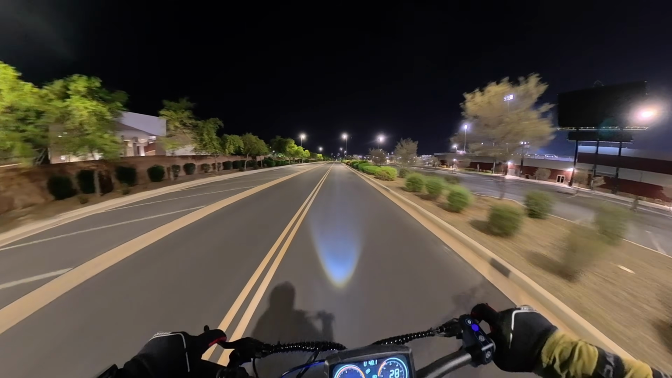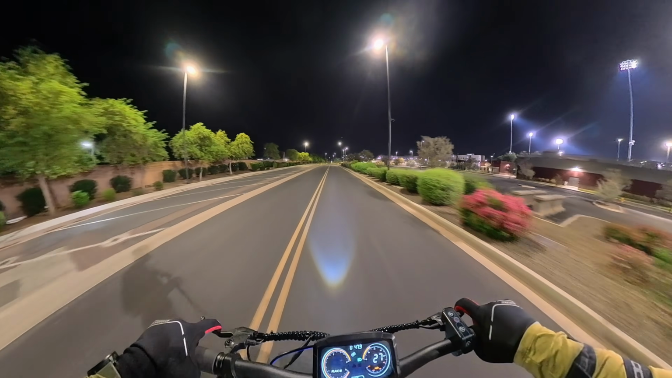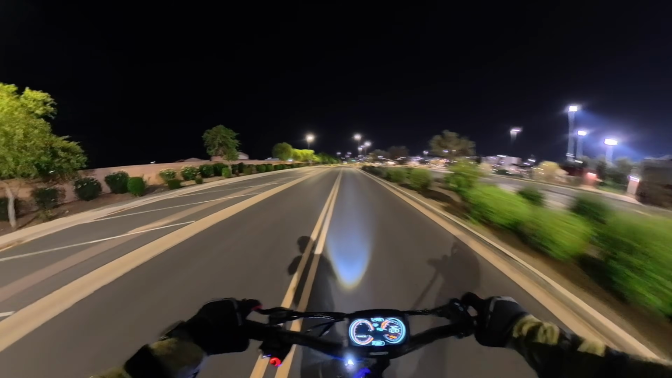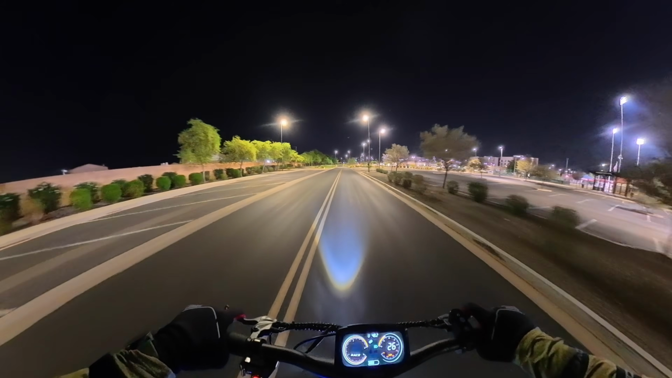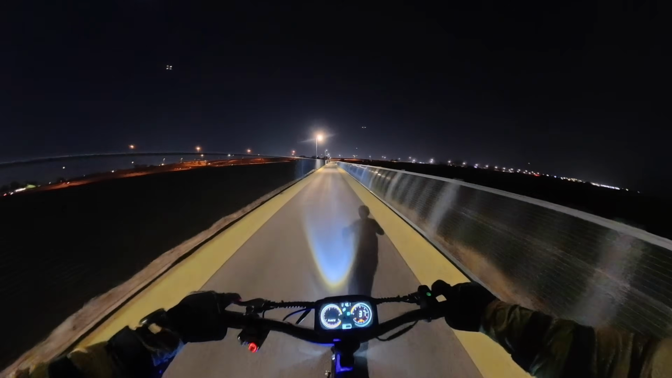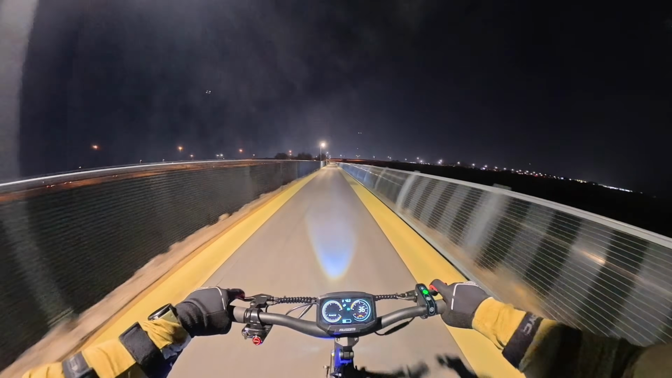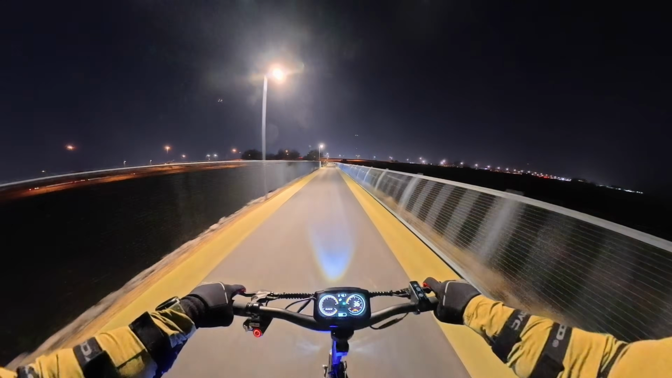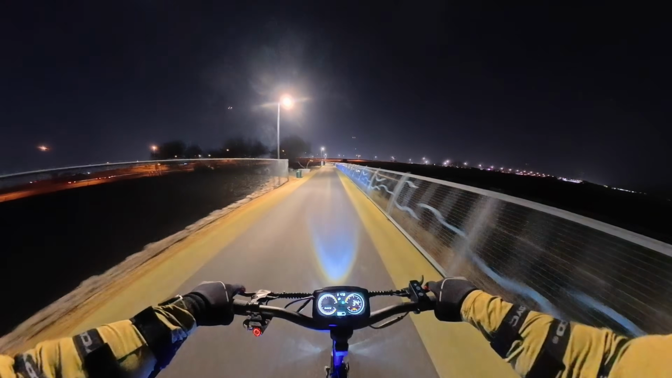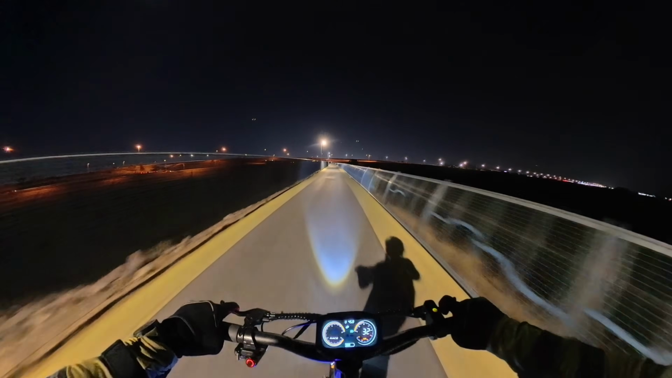But anyways. All right, I'm gonna make my way back, and hopefully Kuho is back with its owner. Cruising around. It says 36. It's probably closer to 33. But yeah, really fun ride.